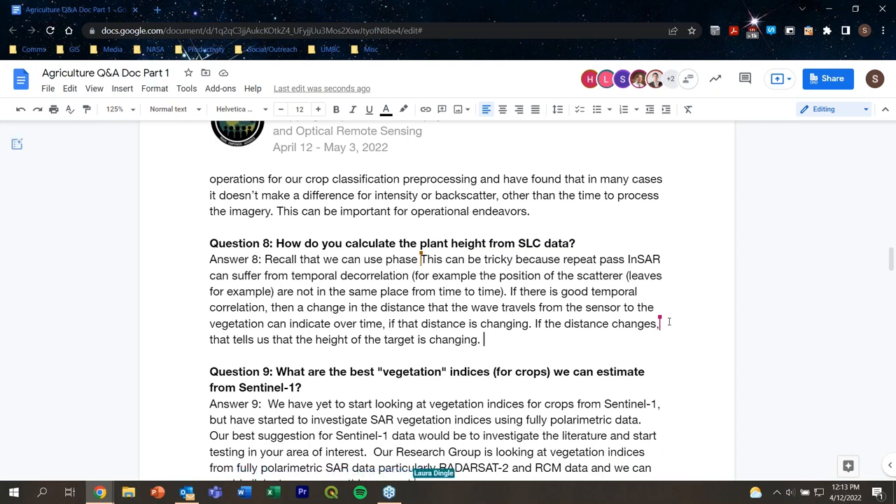This can be a bit tricky though, because we have this issue about decorrelation over time. So when the crops are growing, it's not just the height that's changing, but how the leaves are oriented can change, because we can have wind occurring, or the crop canopy is just filling out. And so we can get this temporal decorrelation.